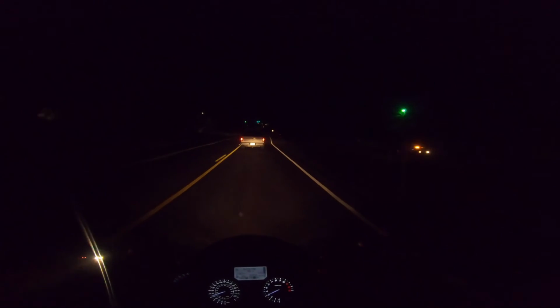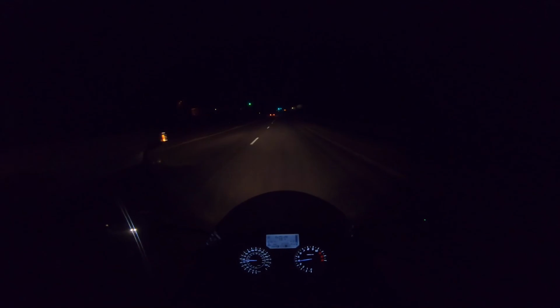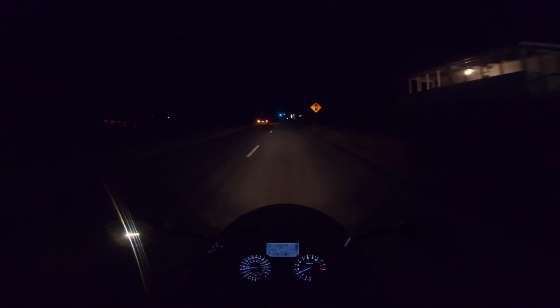Oh, there's a tow truck down there. Interesting. Alright. Get in front of this guy so I don't get cut off randomly. But sadly enough, I got to turn up ahead, so yay!